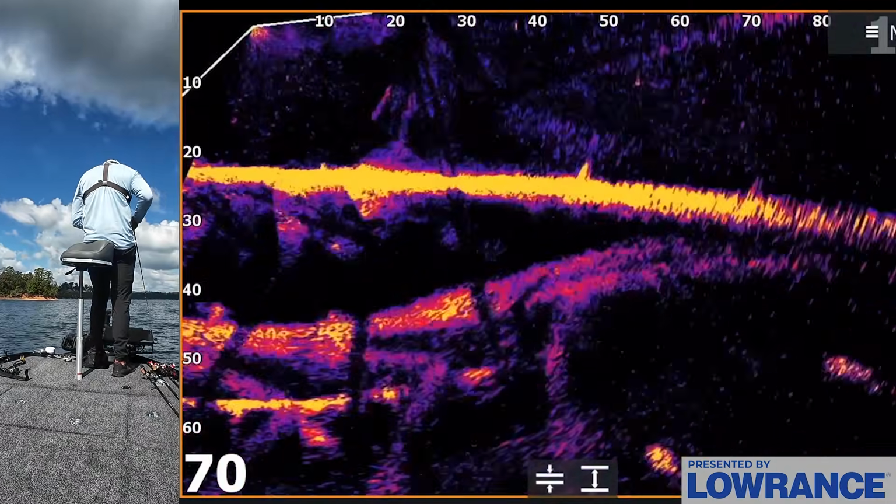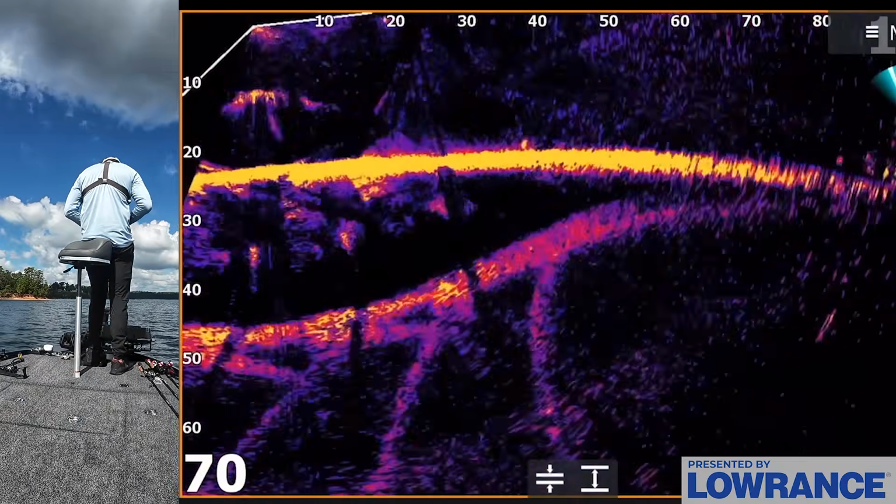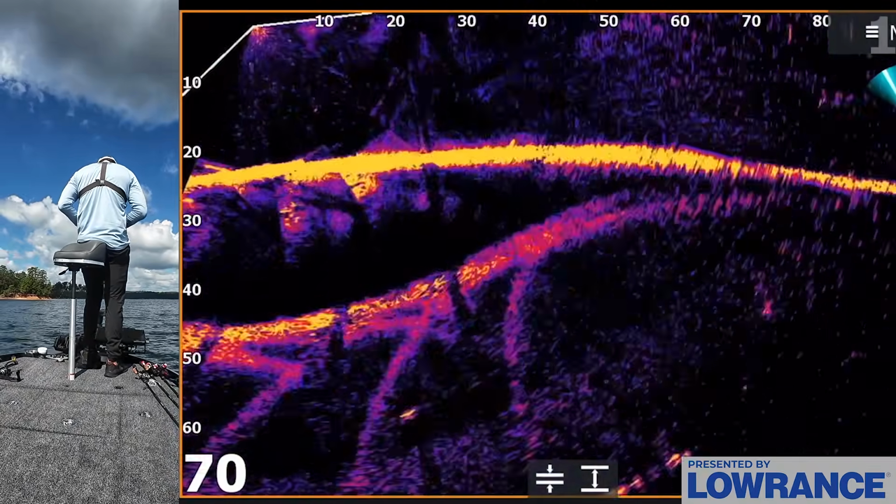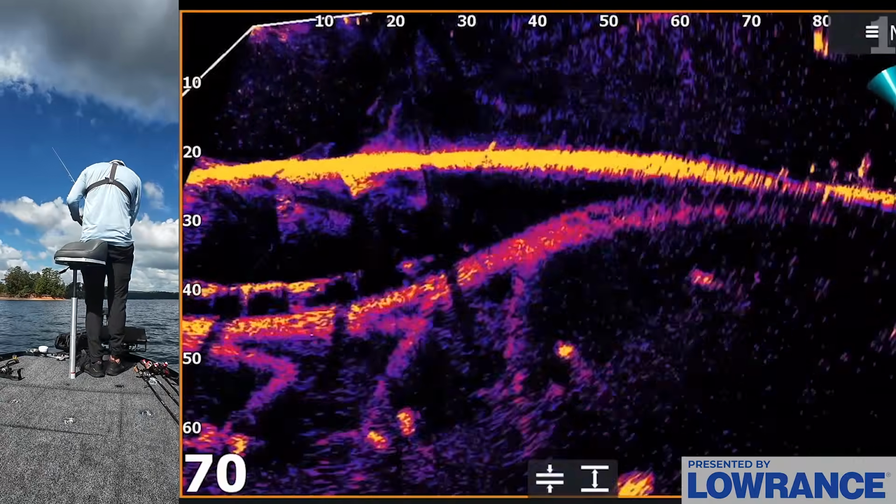There's a couple fish off that drop too. We'll take a look at that. Ooh, there's a few fish right there. You can see them at 20 foot down. There's a bunch of them actually. 80 feet out.